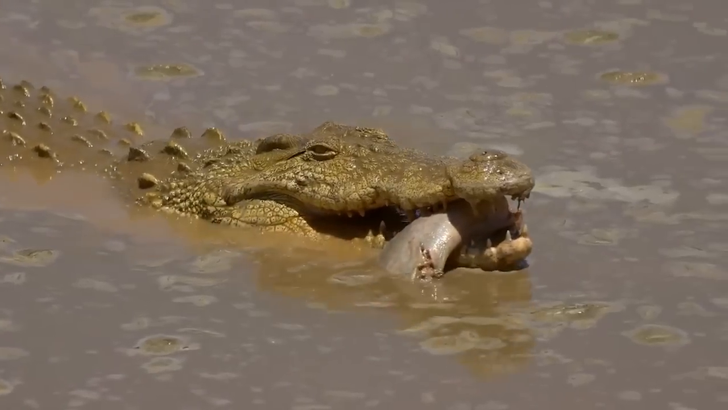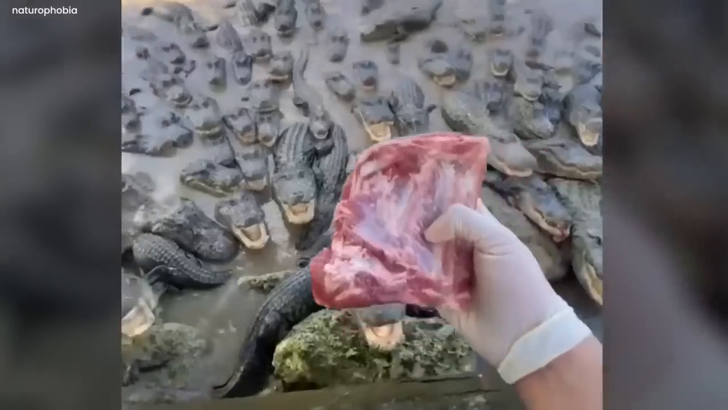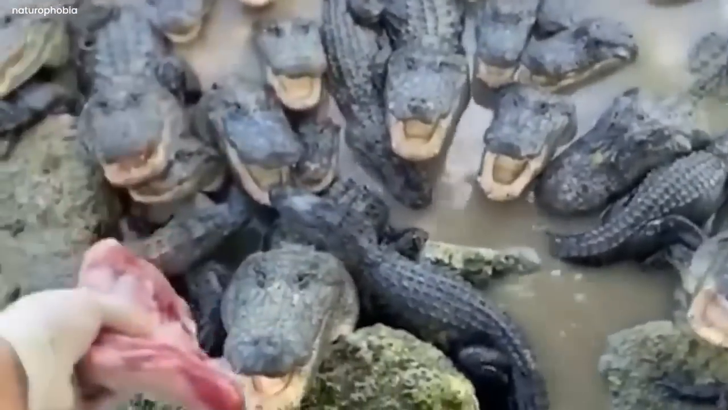Do you know how a hungry crocodile feasts over his meal? If not, then don't worry, we got you. This disturbing footage began with the terrifying sight of a group of giant crocodiles gawking at the piece of meat, as if they'd been kept hungry for ages.